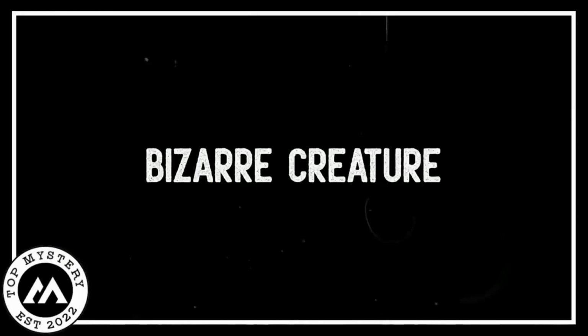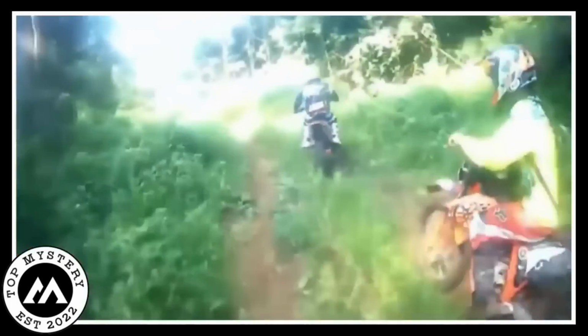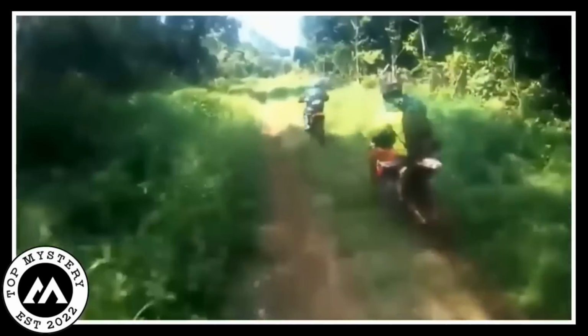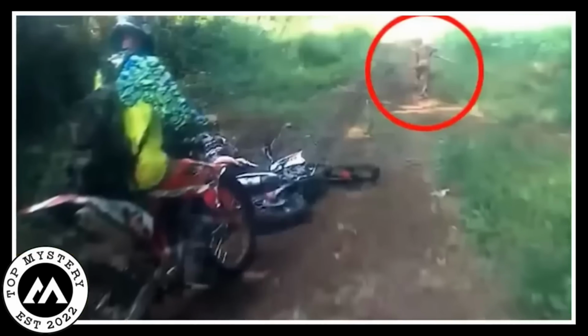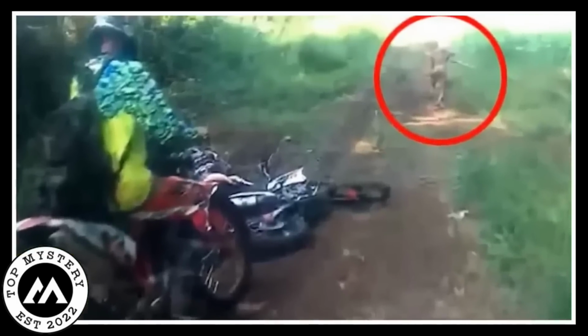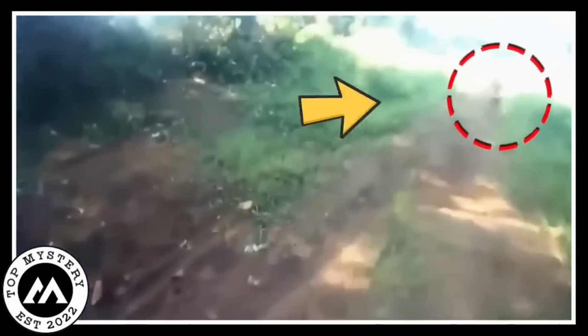Bizarre creature. A bunch of adventurous bikers embarking on a wild ride through the thick Sumatran jungles. As they cruised along the bumpy road, something totally weird happened. Out of nowhere, this strange-looking creature, kind of like a human, but not quite, popped up from the jungle.